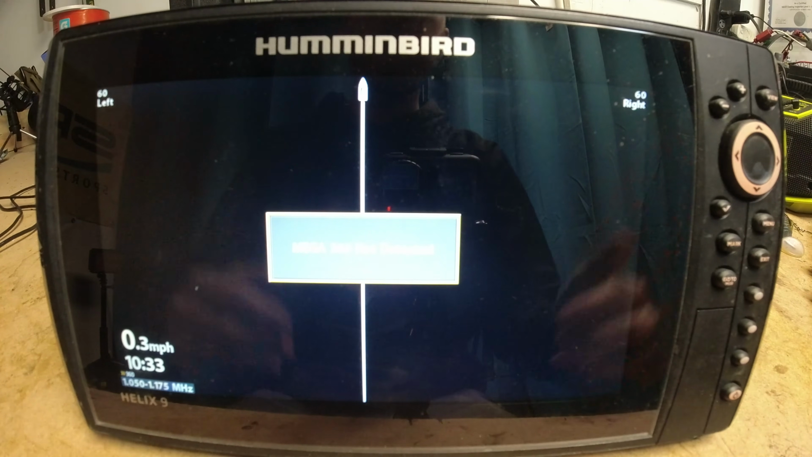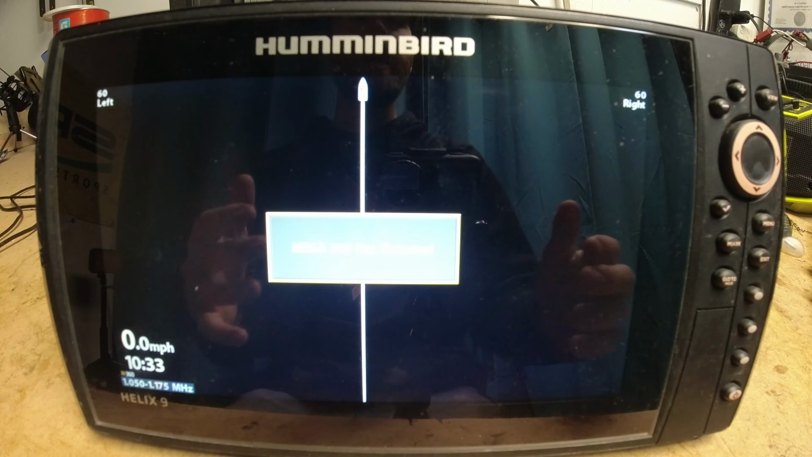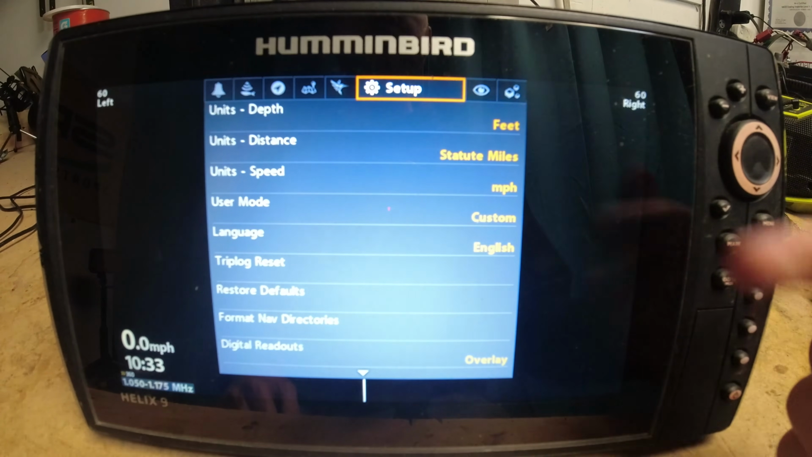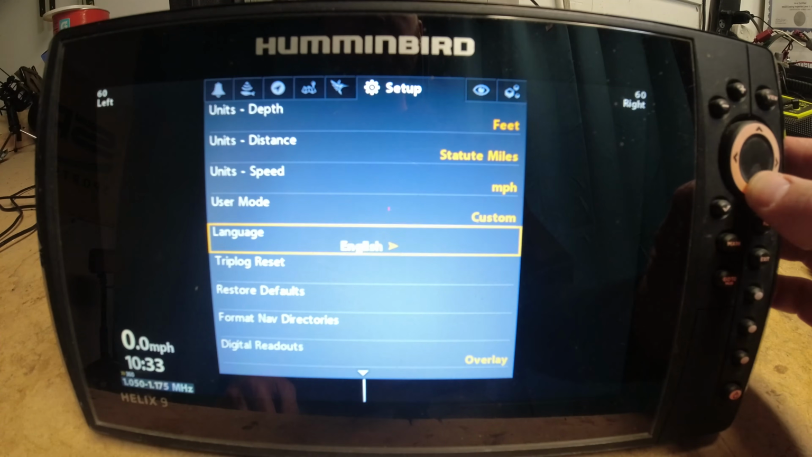So guys, I'm going to use this opportunity to show you how to get to the main menu. We're going to hit the menu button twice. Alright, now we're on the setup tab. We're going to scroll down here.